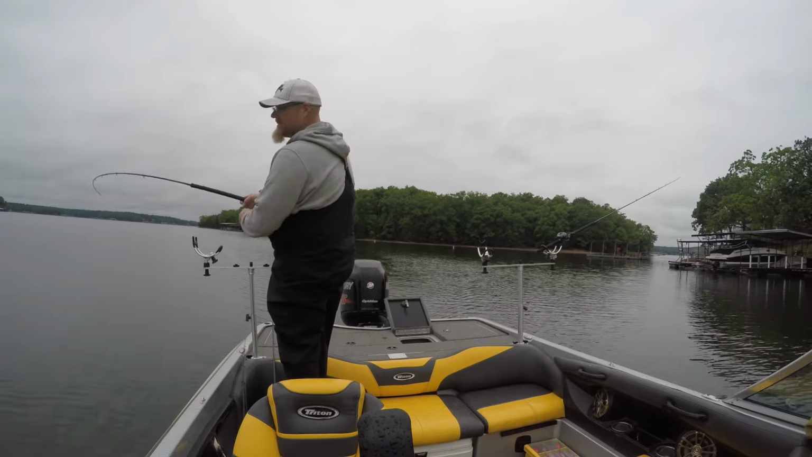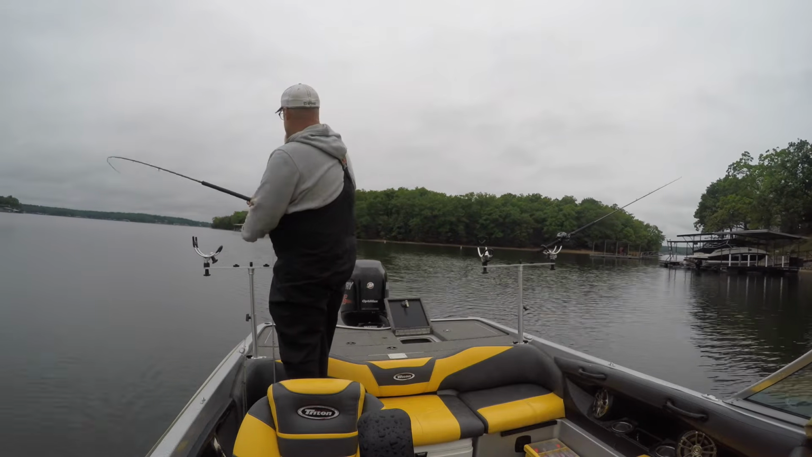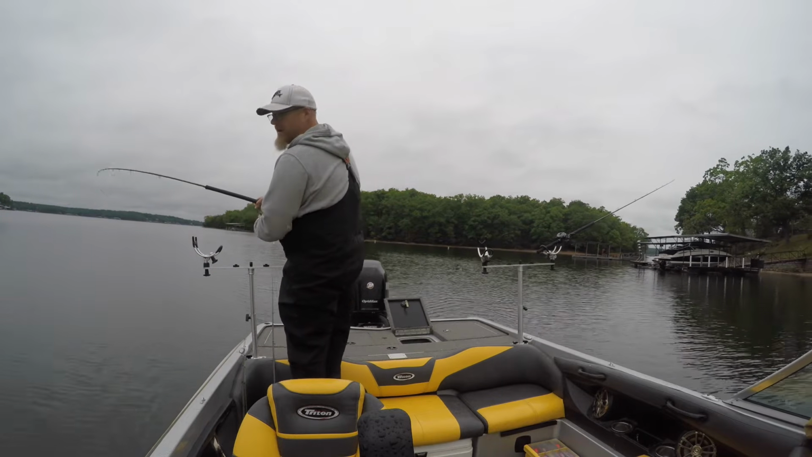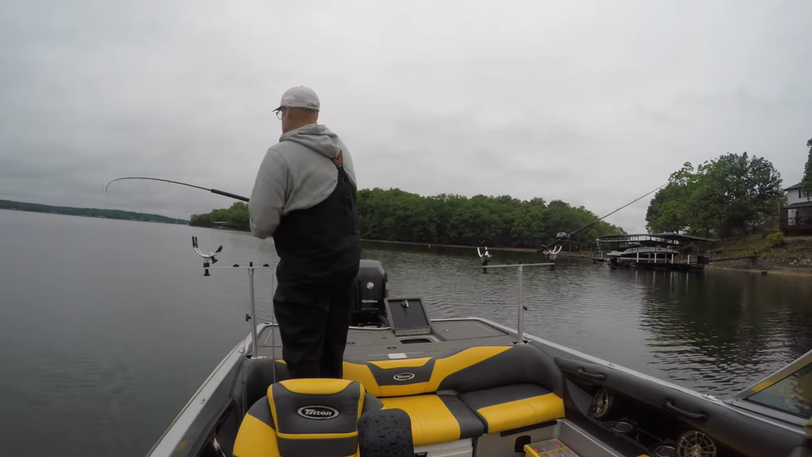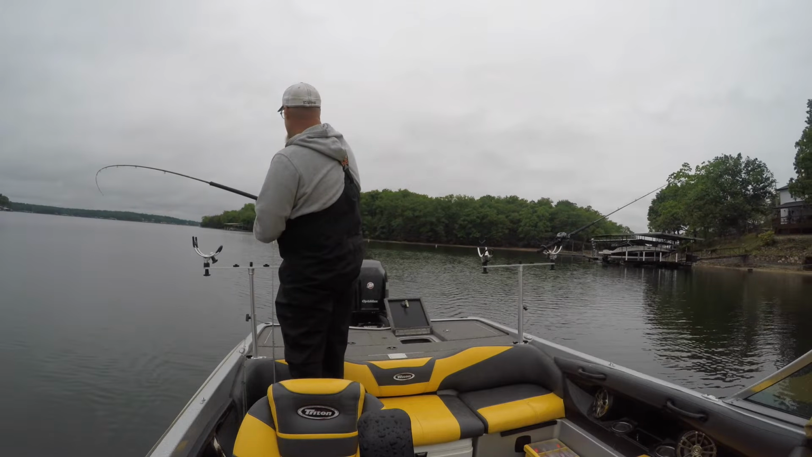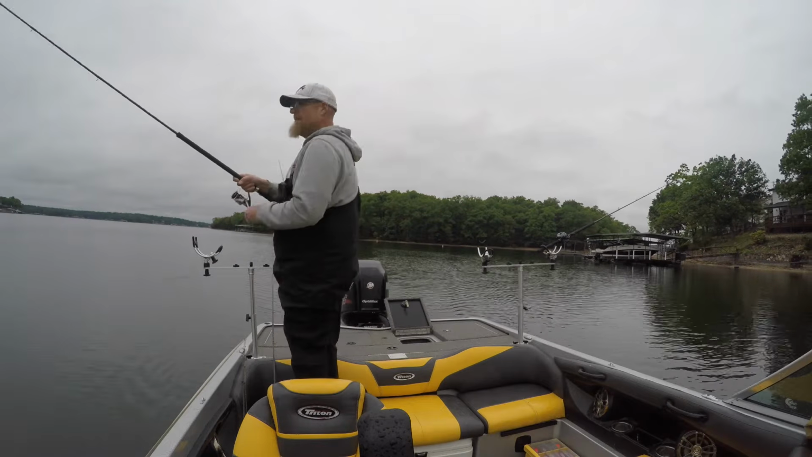All right, so this outside rod, the spinning reel I've got, is catching the majority of the fish, and the only thing I can attribute it to is I have 10-pound braid or 20-pound. It's either 10 or 20-pound braid on here, so it's got to be a different depth. That fish might come off. Yep.